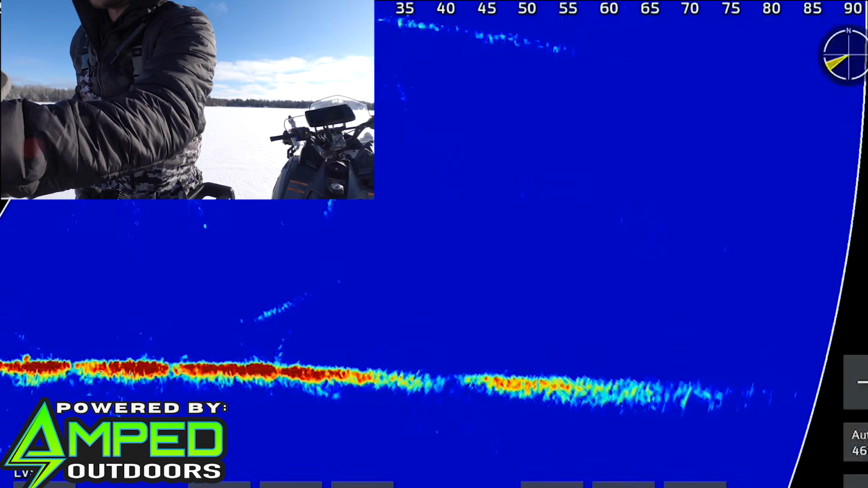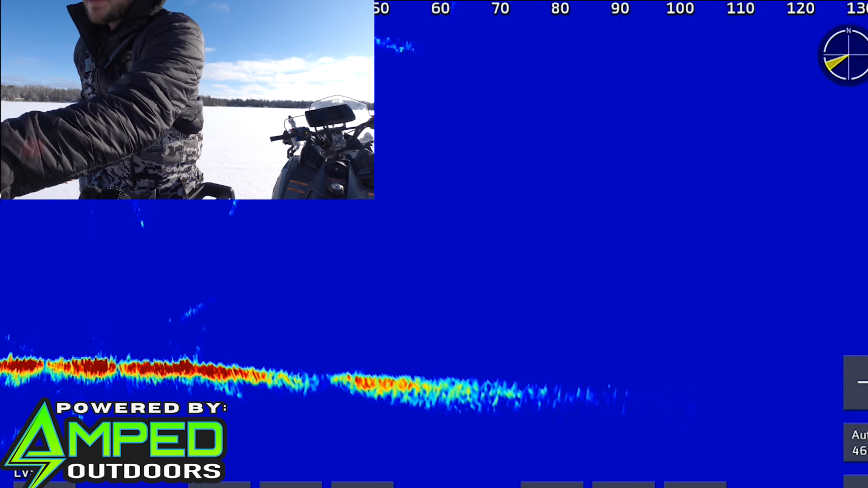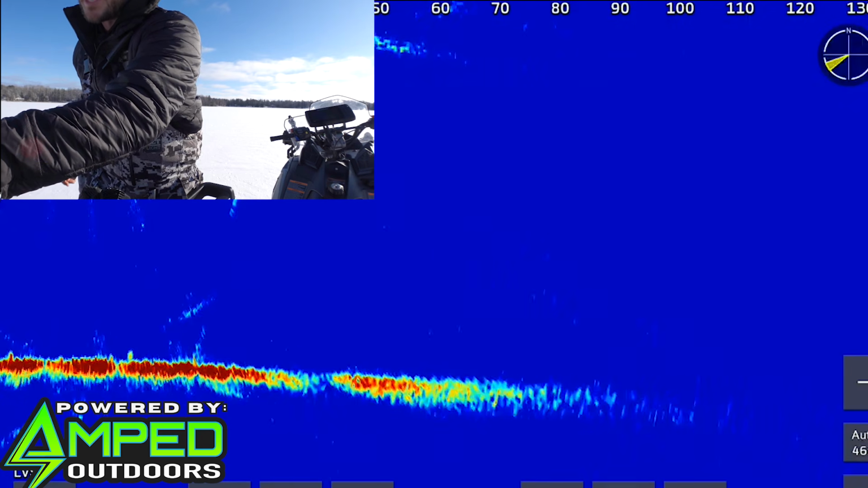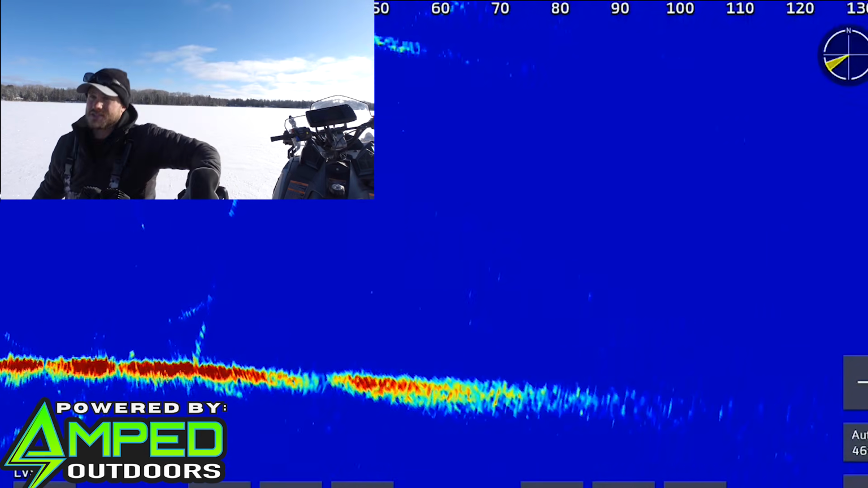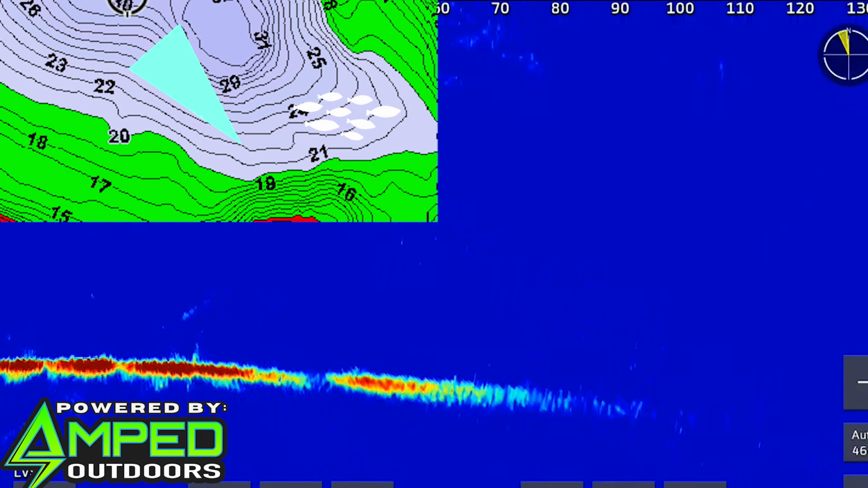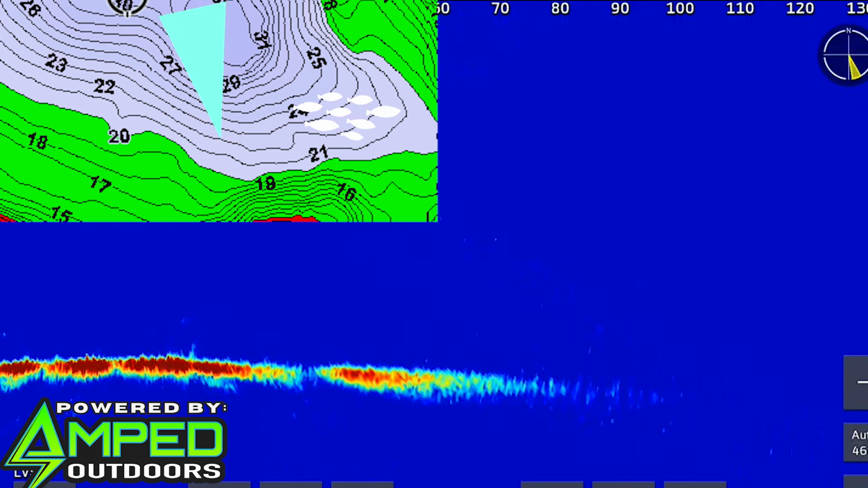We're gonna bump out to about probably 100, 140. Since we are getting out a little farther, I'm also gonna bump up the gain a little bit. Not too worried about interference right away. I'm just gonna try to find some of these fish, so I'm gonna pan around and see what we're working with. You can see it get a little shallow up along that stretch.